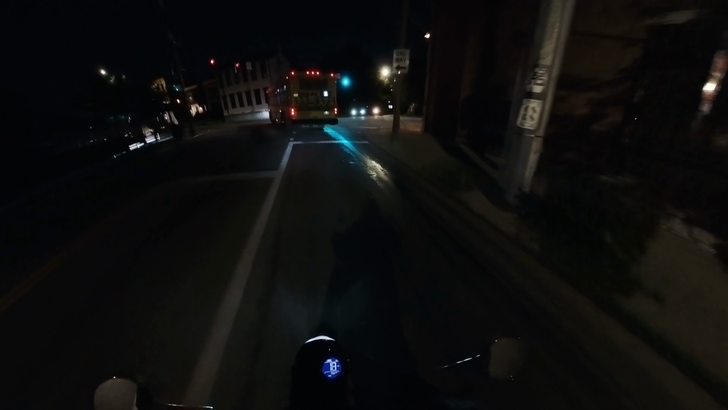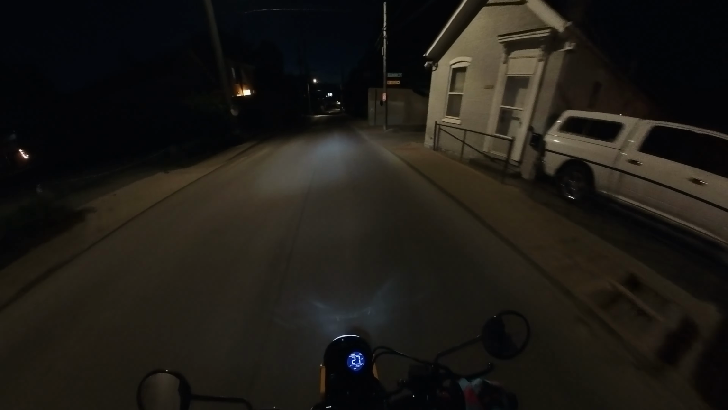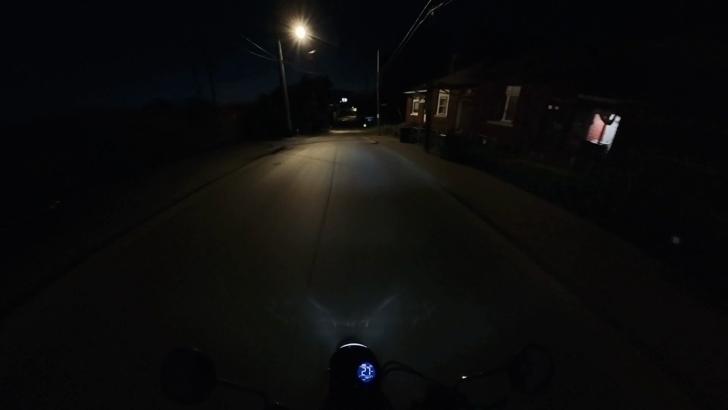Because in a motorcycle or a car that isn't super tall, it's always very annoying when you're behind a vehicle that's much taller than you, so you can't tell what any of the traffic lights or traffic conditions are up ahead of you. So it's always nice to get around that.